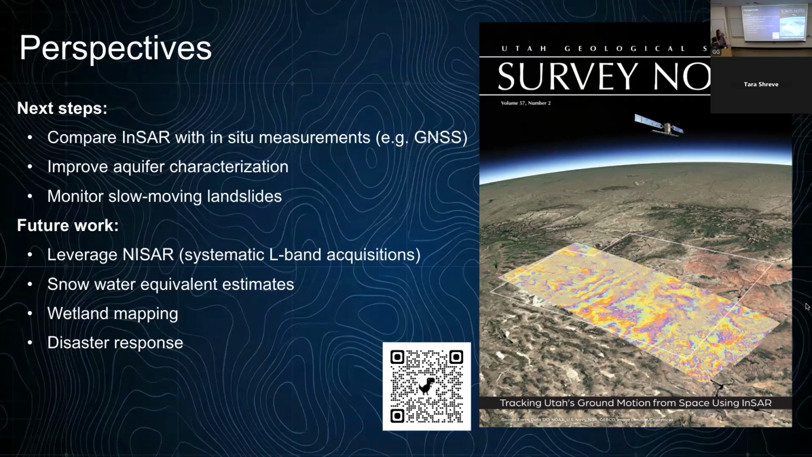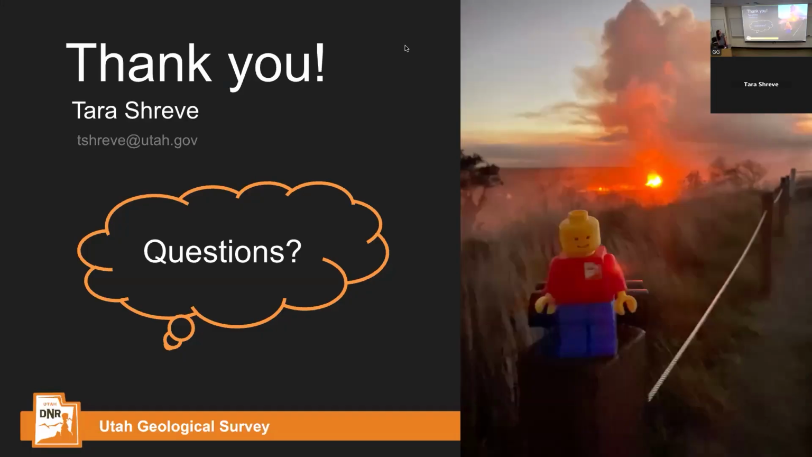And then we have some other long-term goals related to measuring snow water equivalent with L-band InSAR, wetland mapping, and disaster response in response to large earthquakes. And I think I will stop there and happy to answer any more questions.